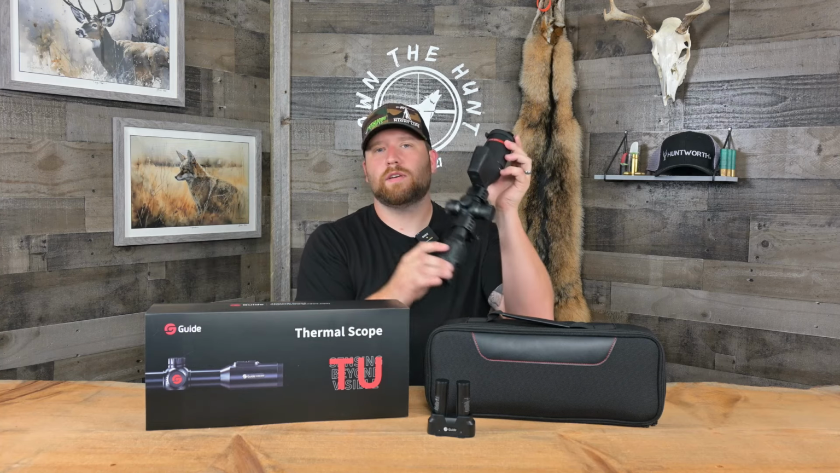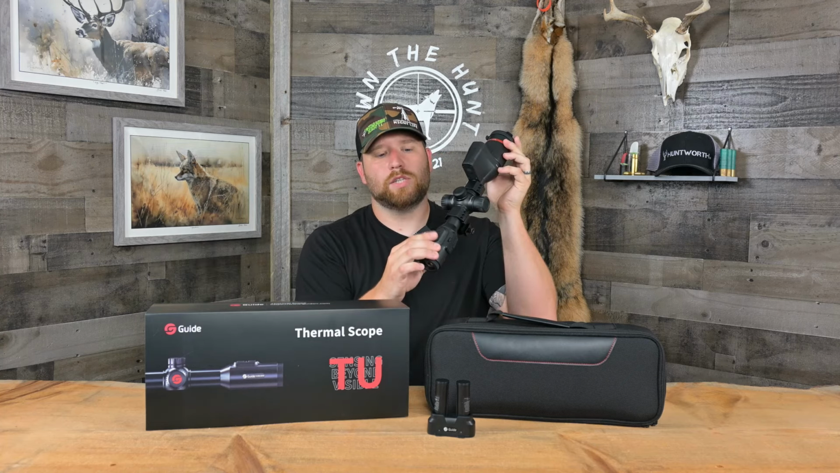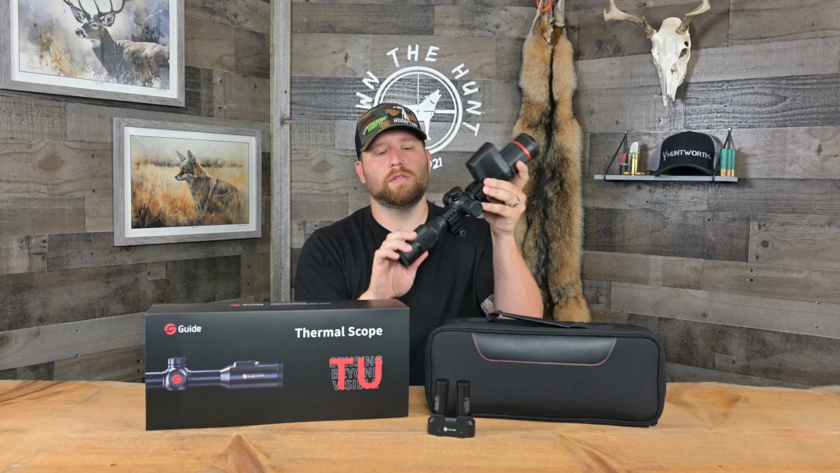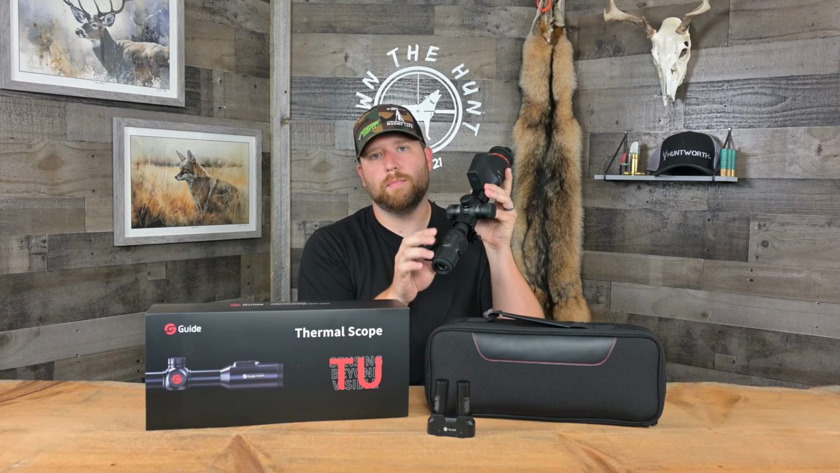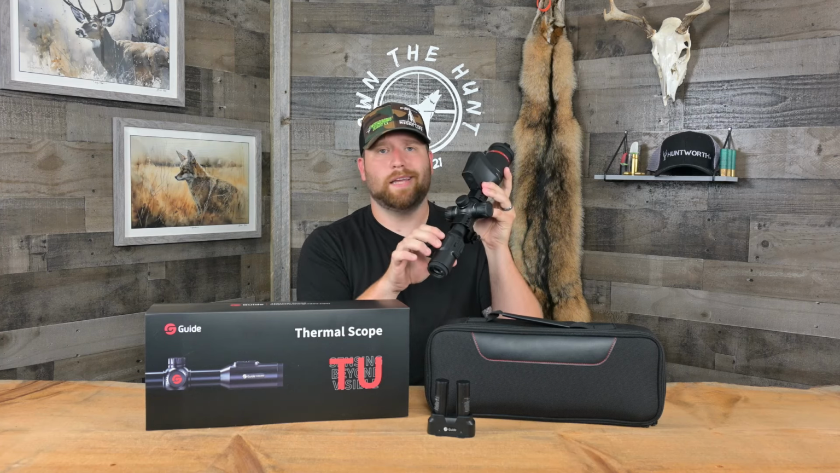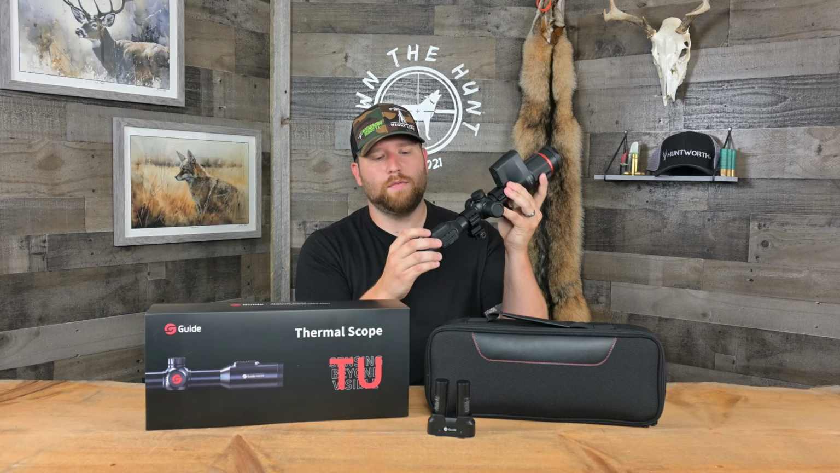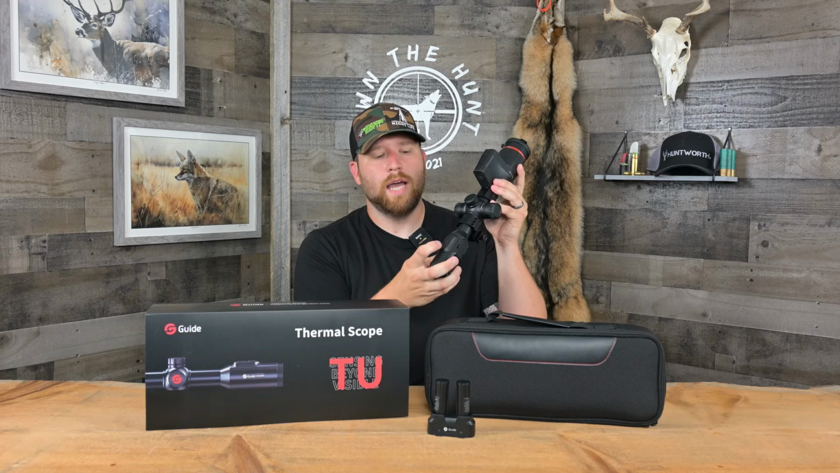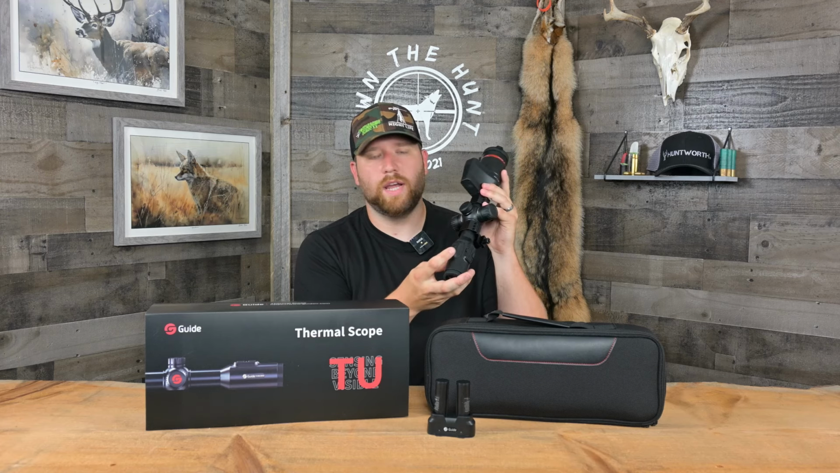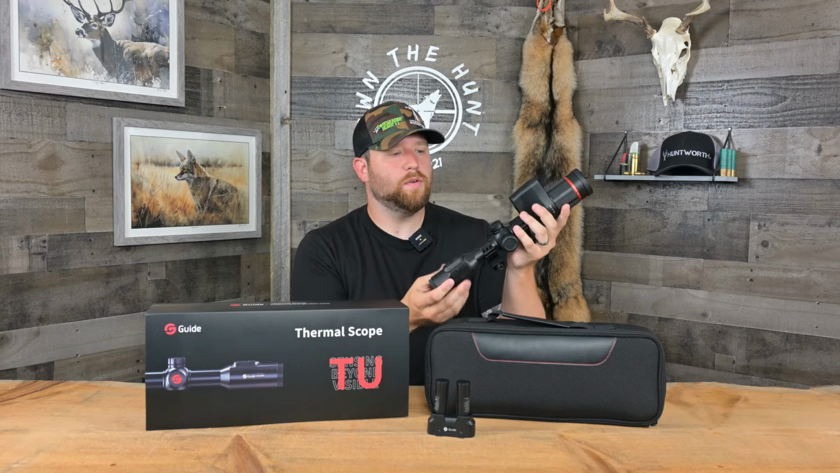These rear buttons feel a little bit squishy. I talk about touch points from time to time on the channel, and these don't feel quite as premium as, say, Pulsar's buttons. They don't feel not premium. They feel great. They're just definitely a different style of button being used under that rubber. I don't think the rubber is going to deteriorate or have any issues, but just know that.